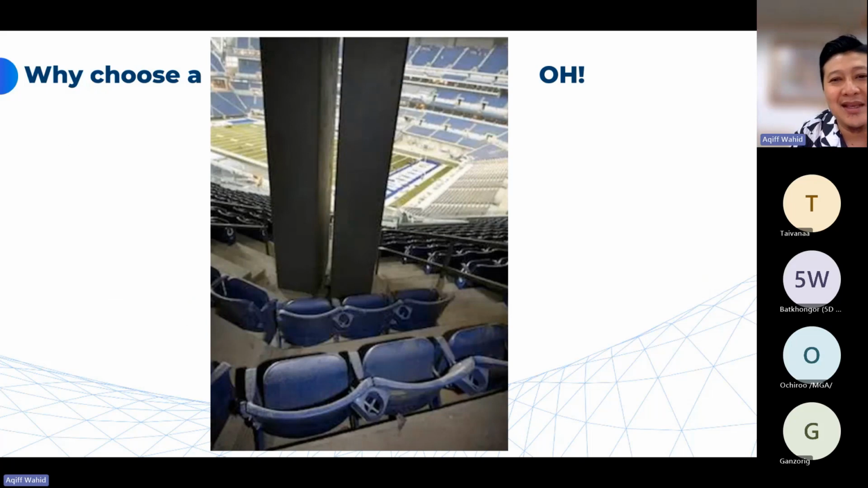This is the same case if you are doing a laser scanning project. For you to be able to capture all the area to be scanned, you need to move the setup to be able to capture both sides of the column, right? So it will be very helpful if your system can be mobile.